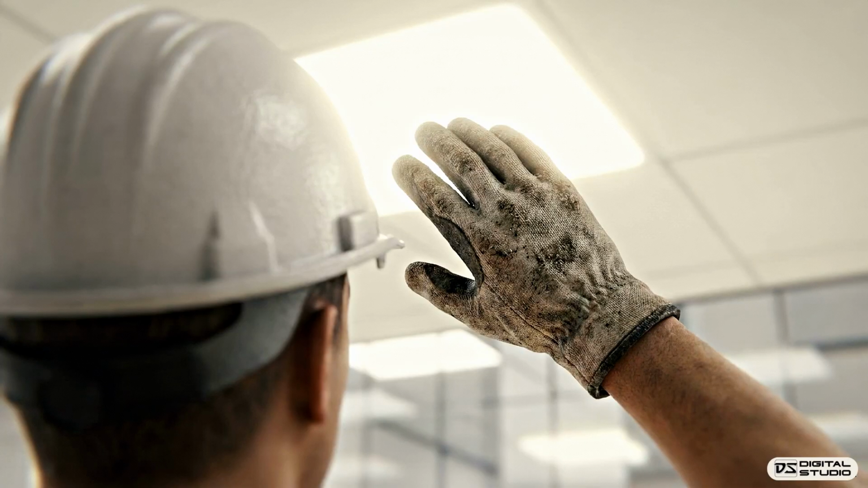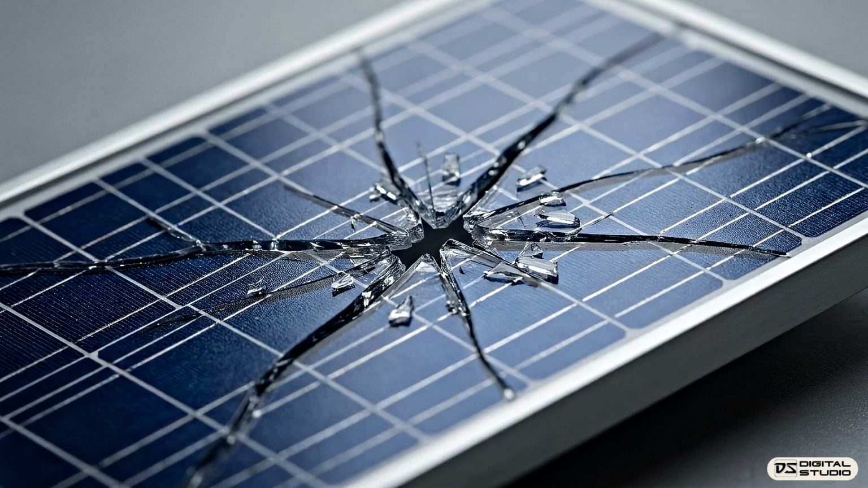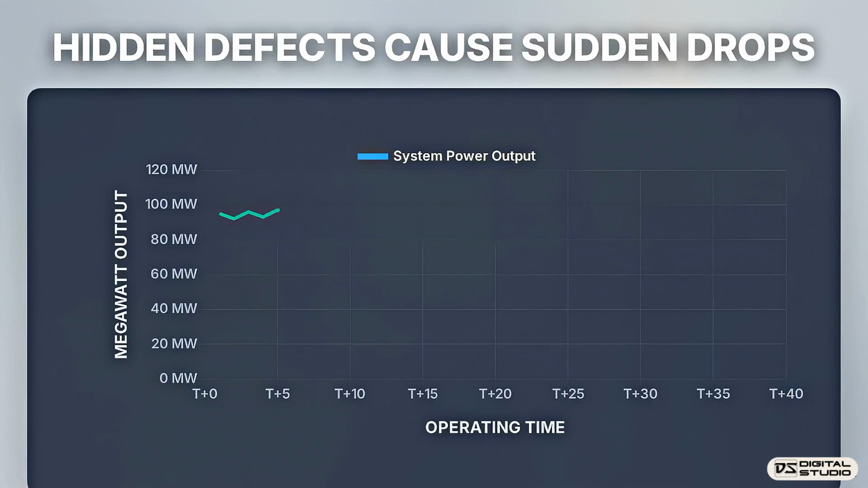Even when a crew can check every inch of a facility, human vision has physical limits. We can only spot surface-level issues like shattered glass, bird droppings, or heavy dust accumulation. Relying solely on human sight leaves the most destructive internal electrical failures completely hidden until the system's power output drops.